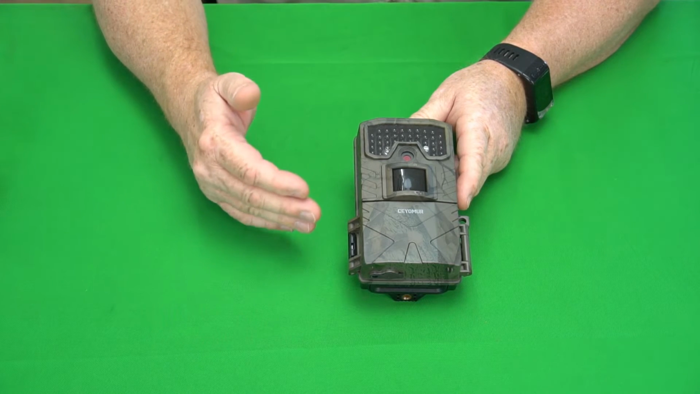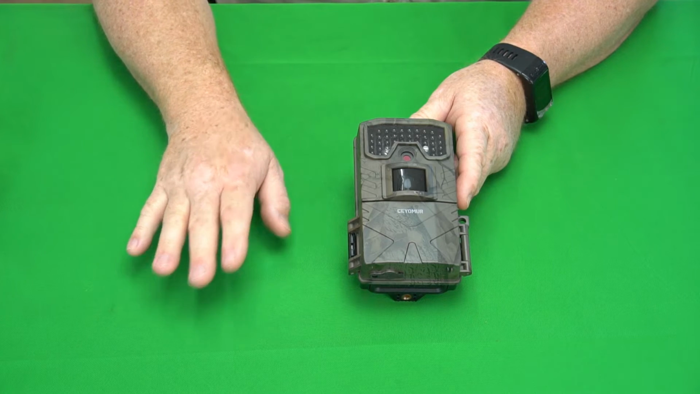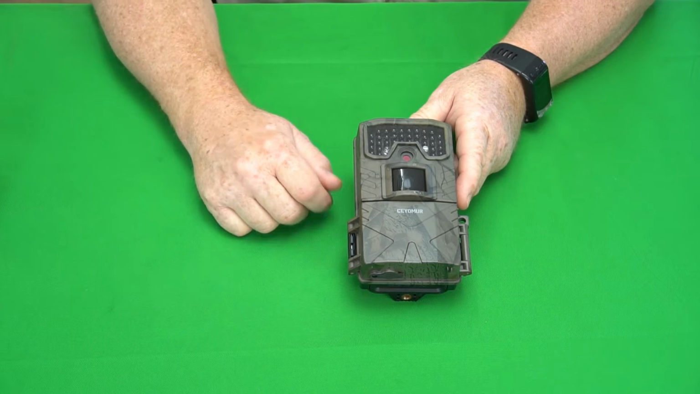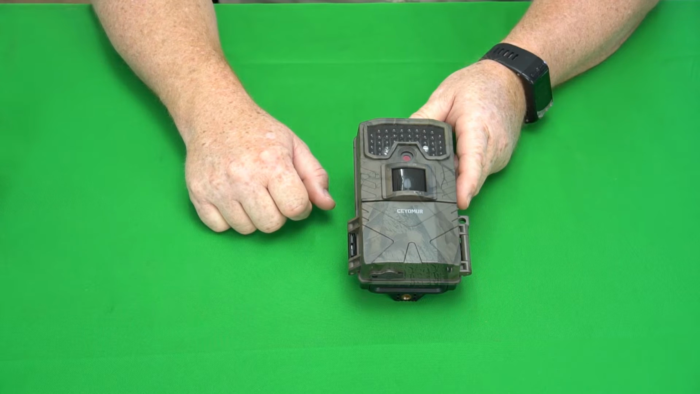Everything seems pretty standard on it, pretty good. I had it set to take one picture and one video, and it had exactly 340 pictures and 340 videos, so that part of the software worked really good. I've seen some cameras that kind of fail in that area, so that was perfect right there.